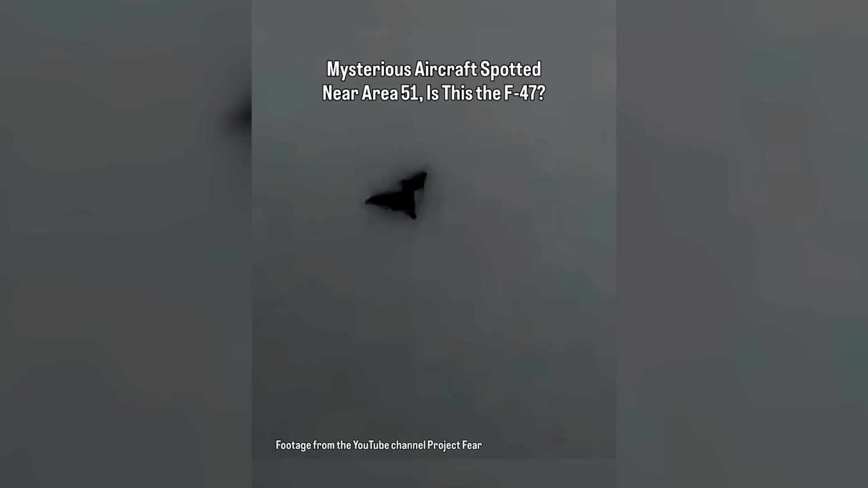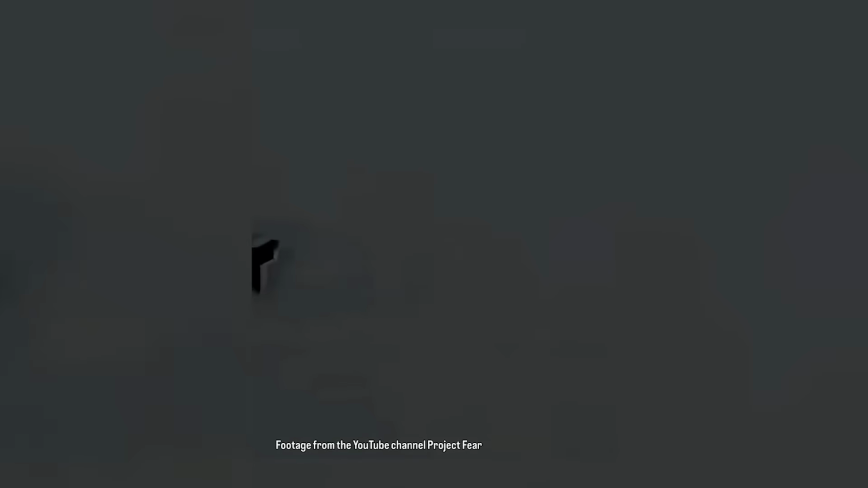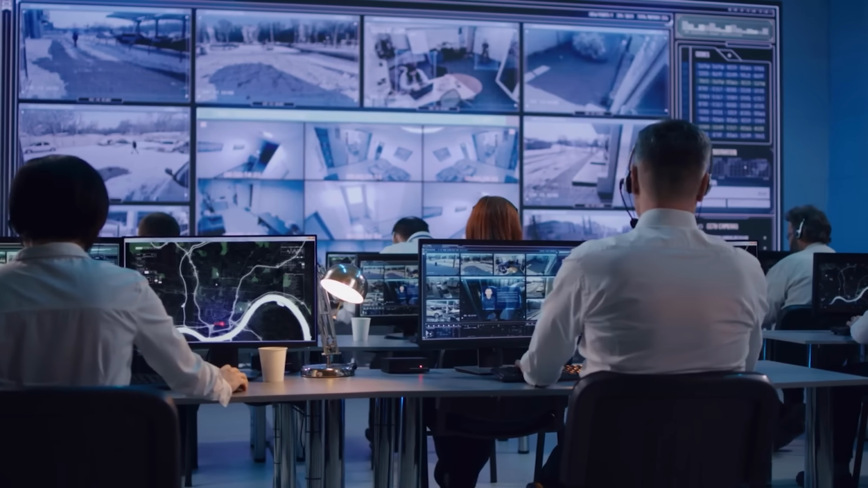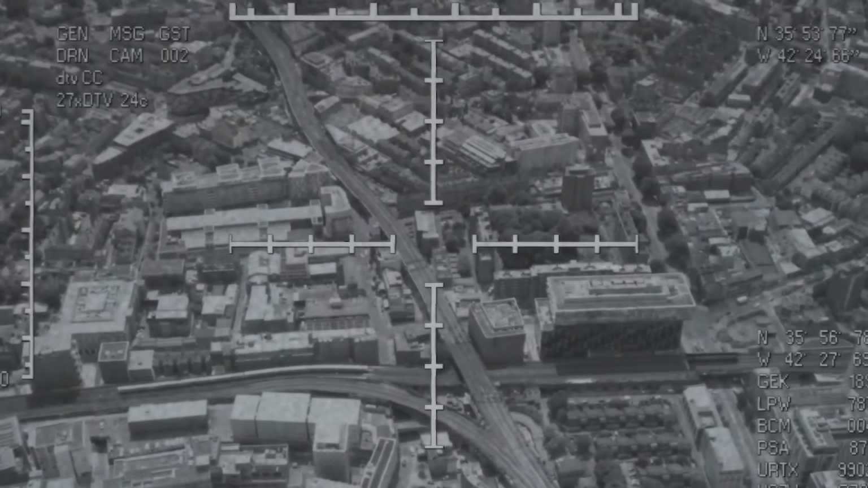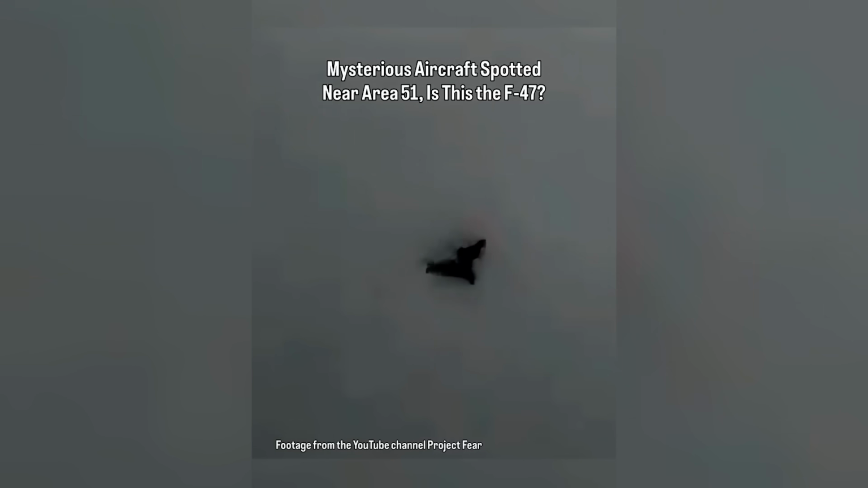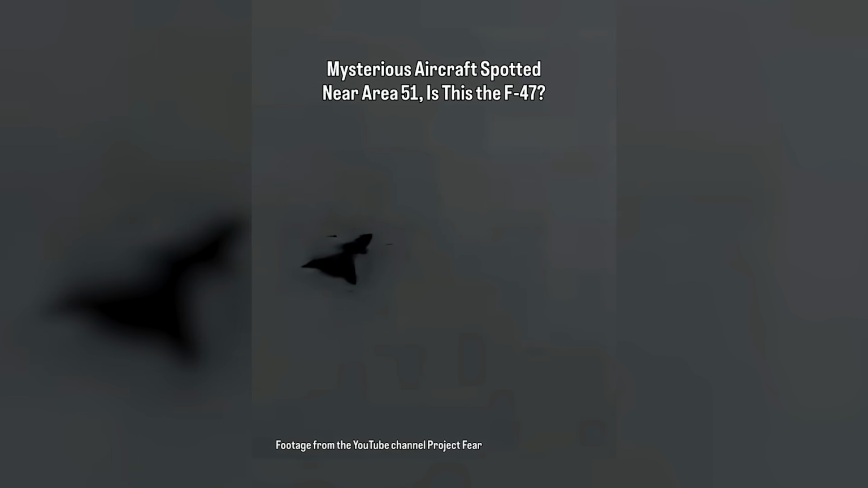One thing people kept bringing up was the lack of a big, bright heat trail behind it. If it's a jet, shouldn't the engines be glowing? Ottsson says, not necessarily. He explained that thermal cameras can be unpredictable. The weather, the distance to the aircraft, and the camera settings can all affect what shows up. He backed that up with his own thermal footage of fighter jets where the engines barely stand out at all. Now, if somebody records an odd-looking aircraft over a random town, these days, people are going to forget about it within probably a day. But this was filmed near one of the most secretive military test sites in the world, so we could actually be looking at some kind of experimental aircraft here.